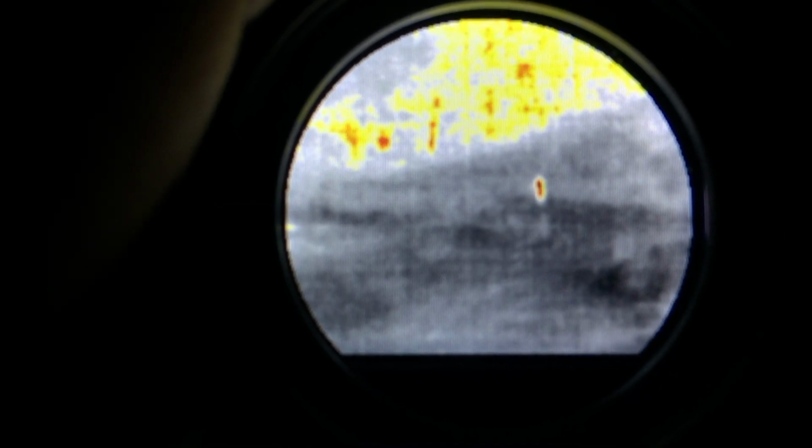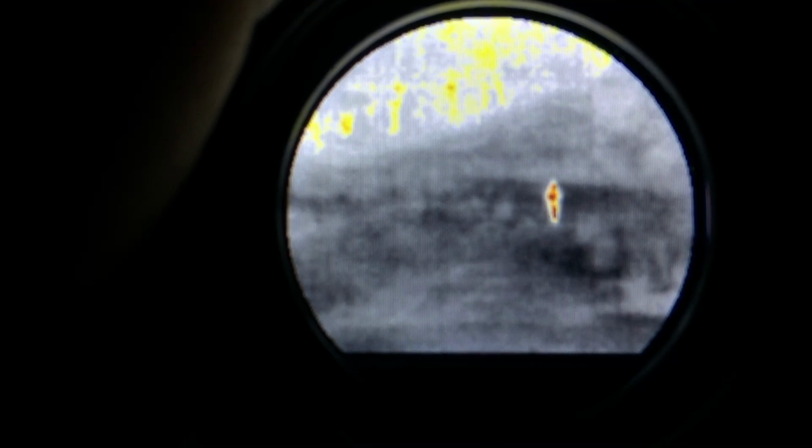Okay guys, so this is walking towards the LTO from a distance of 100 yards. Okay, so an adult person, you can see it, but you don't know what it is until it comes a bit closer. Then you'll be able to make out a bit more of an outline. So we're getting probably about 70 yards, closing into 50. And then you can see by the movement that it's a person.